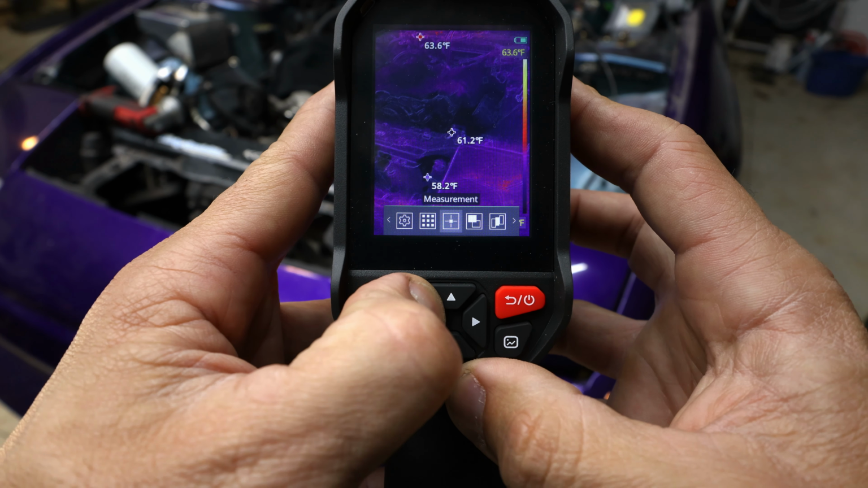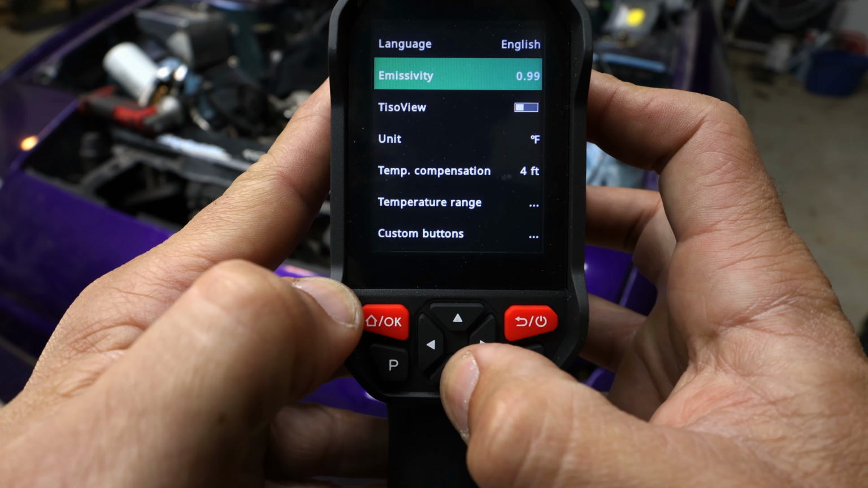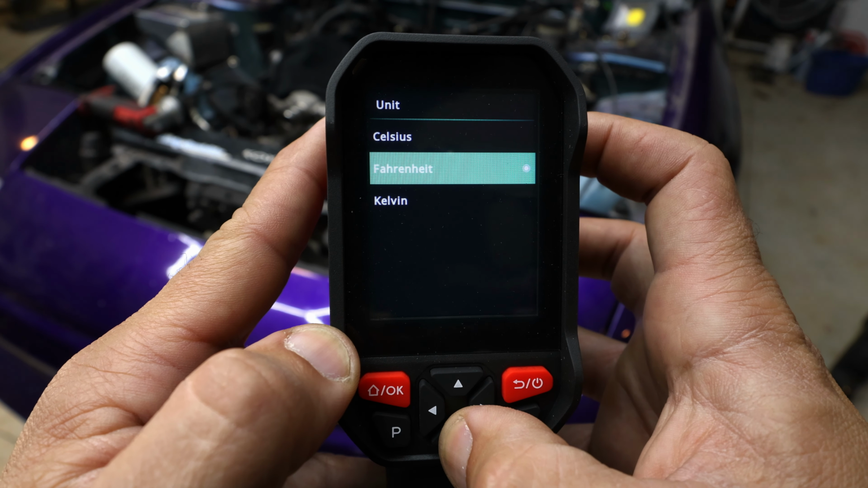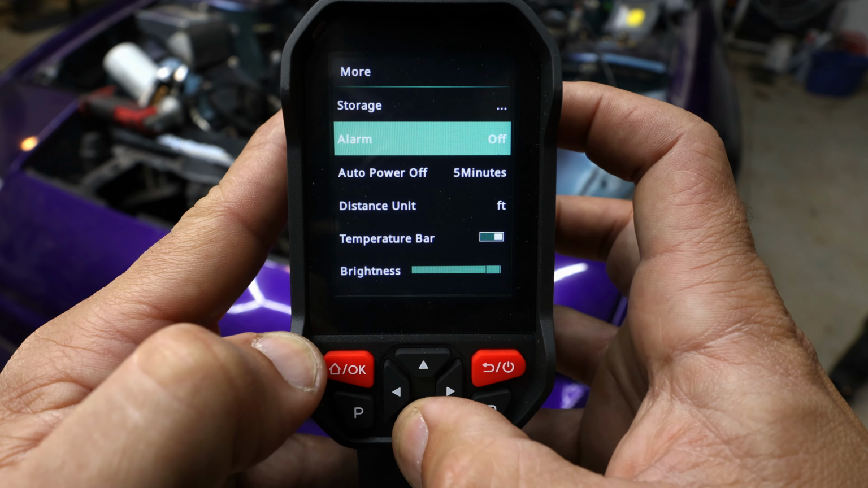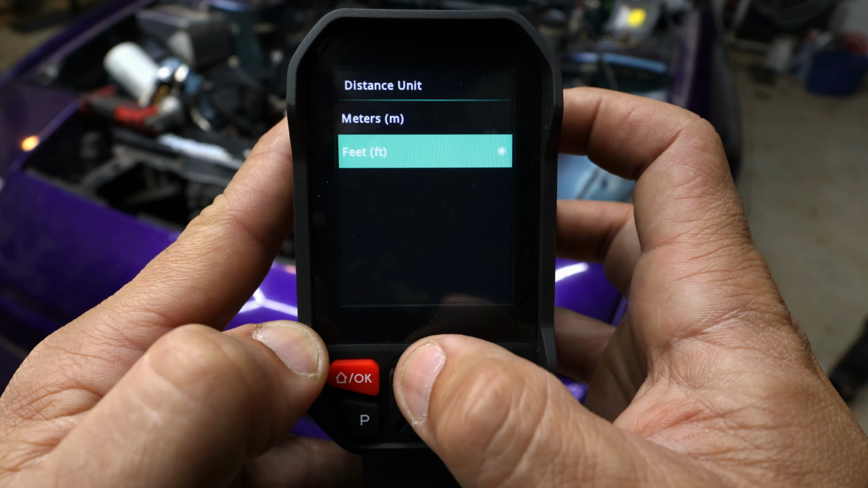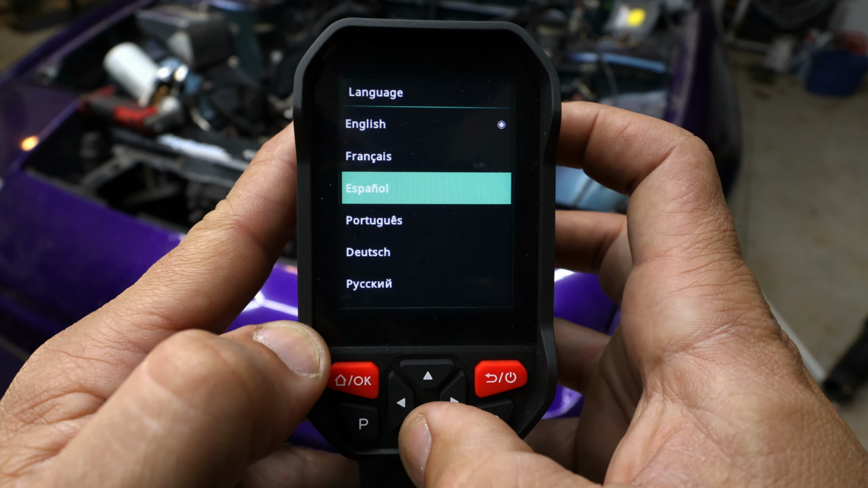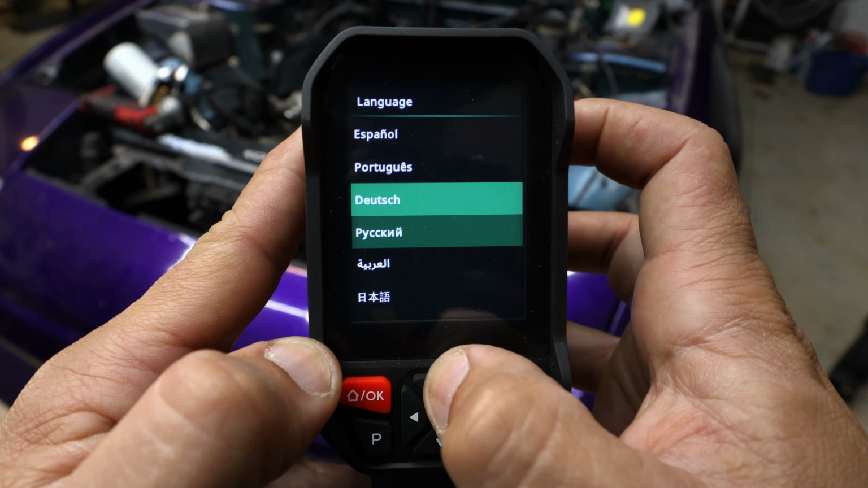We can go into the settings by pressing the OK or the up arrow button, and then from there we can go to the sides until you find settings. You press OK. You can change the unit from Celsius to Fahrenheit. You can keep coming down and change your distance from meters to feet. There is so much that you can do with this thing. You just have to go and play with it on the settings. You can change the colors of the image however you want to. There's so much that you can change and play with the settings on this equipment.